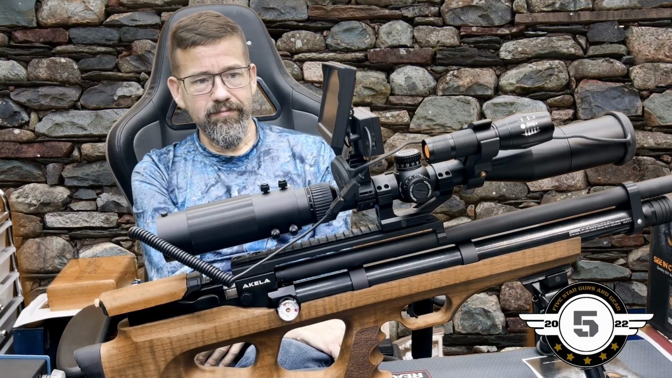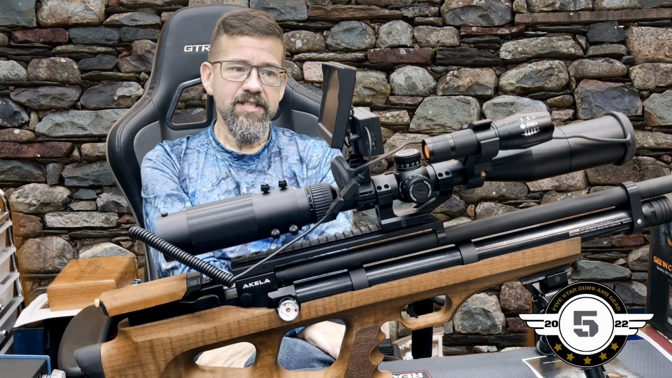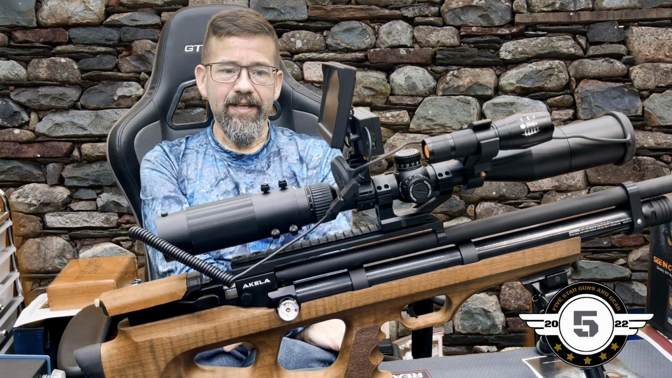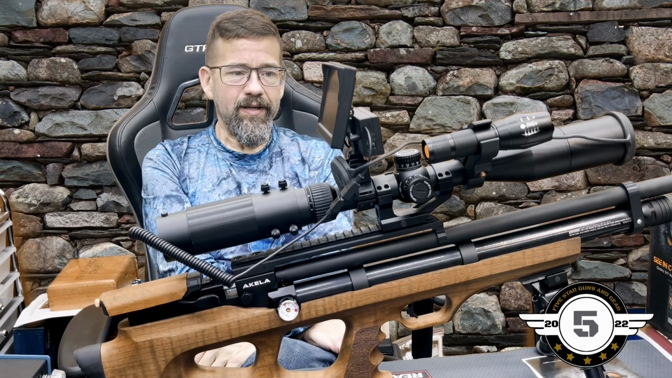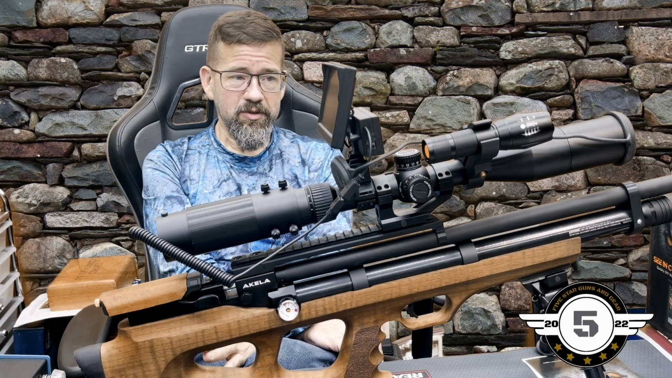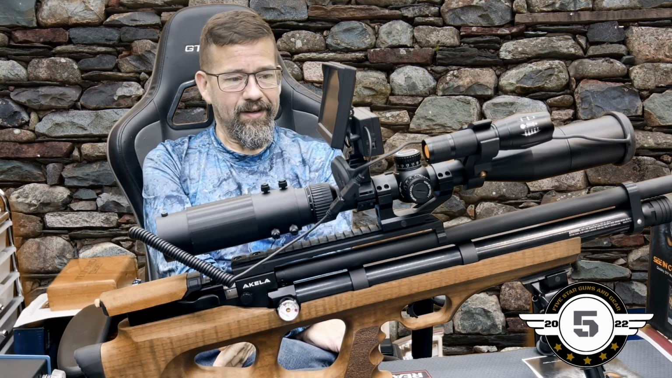It's a little bulky, but it's not too big, and it gets the job done, and it's pretty cool. It works. Like I say, for somebody getting in the game that doesn't have night vision, I think it's going to work really good. If you have a budget for a better system, by all means, you need to get the better system.